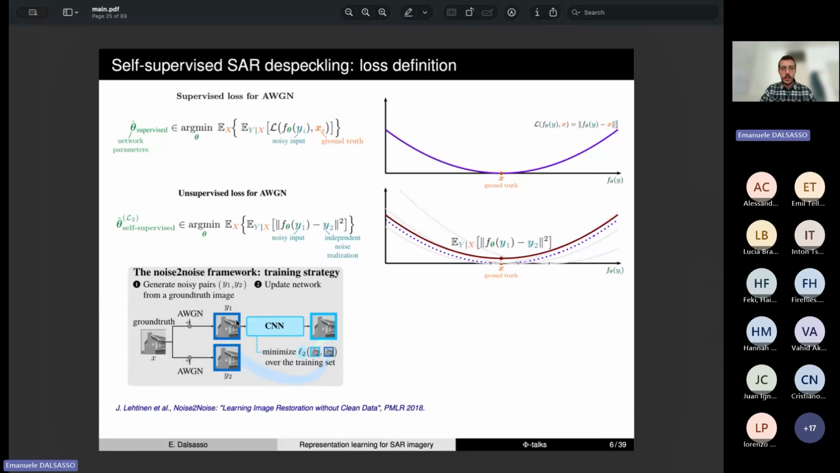So if we task the network to estimate Y2 given Y1, this task is impossible to solve because of the independence of the two noise realizations. So the model cannot do better than predict the common information between the two scenes, and the common information between the two scenes is the ground truth.